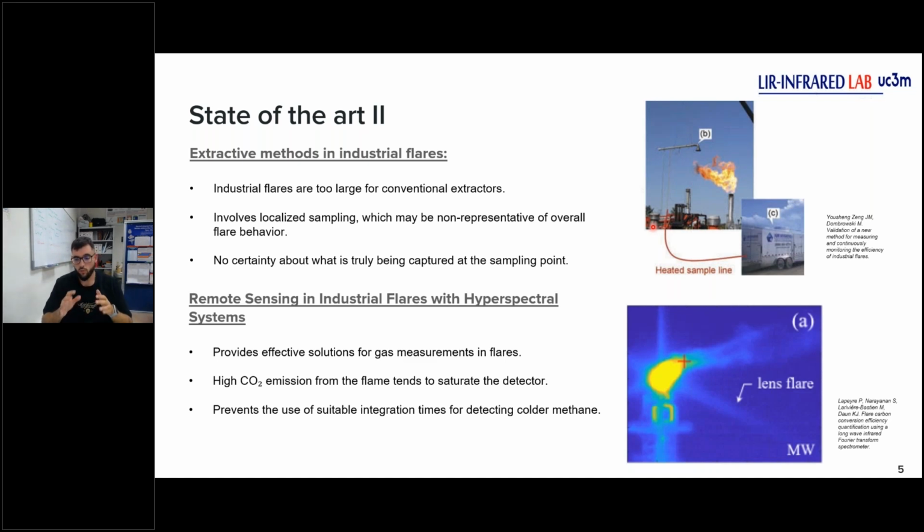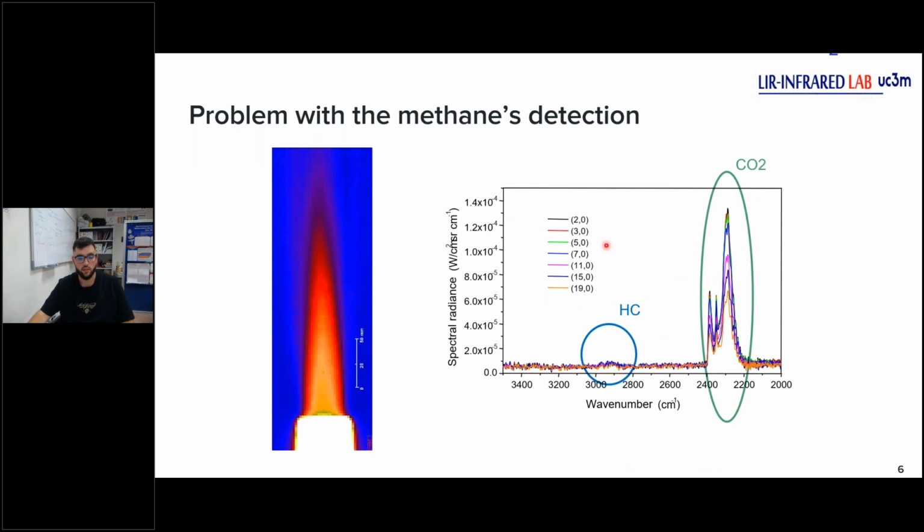The problems, like when we work in the mid-infrared wavelength, it's important that we will work in this window because it is an atmospheric window. We have very good signal for the methane, that is the interest of the project, but the problem is we will have carbon dioxide. Okay, the emission of the carbon dioxide is higher than the emission of the methane, and we will get more carbon dioxide in the combustion products. So if we set the integration time for our detector to measure the cold methane, the detector will be saturated by the carbon dioxide. We can understand this better with an example.